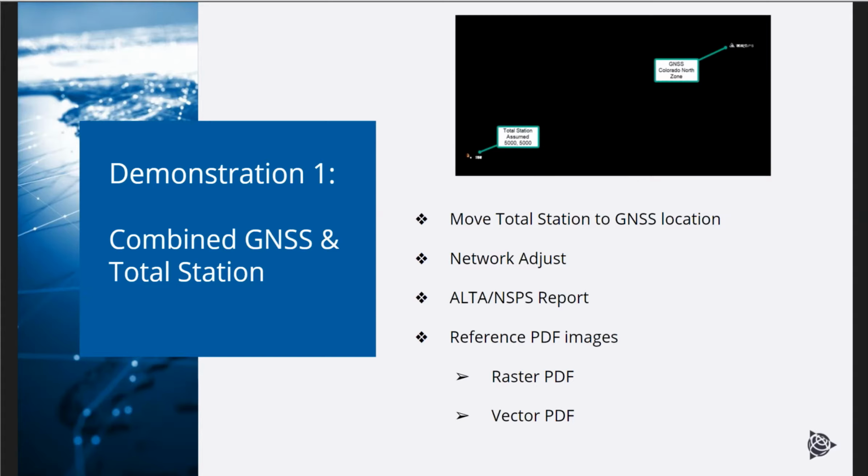And then we'll just review what's going to happen in the demonstrations. Demonstration 1, we're going to combine the GNSS data with total station. So we'll move our total station to the GNSS location, perform a network adjustment, review the ALTA and SPS report, the tolerance report we have in Business Center, and then we'll reference a couple of background PDF images for this first demonstration.